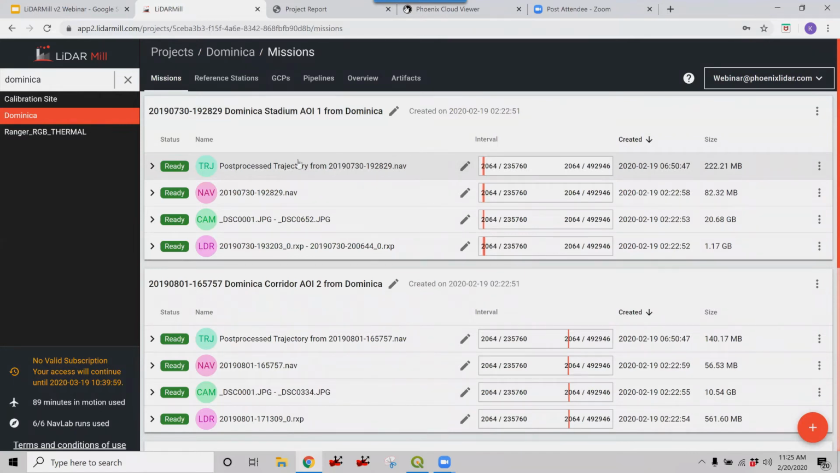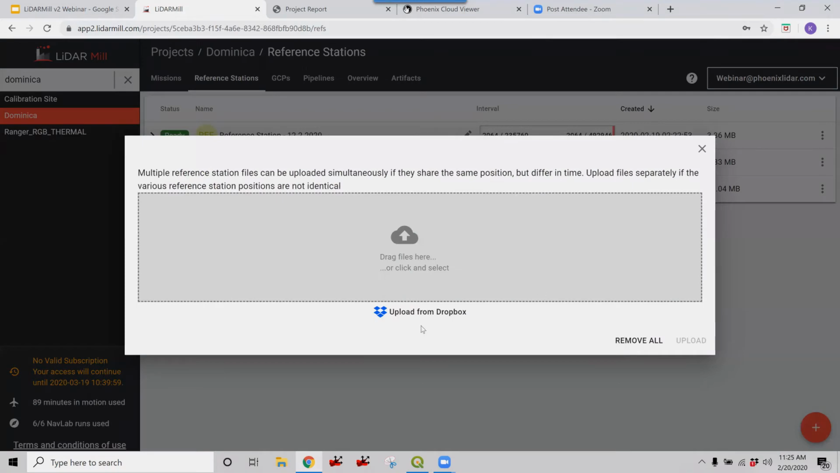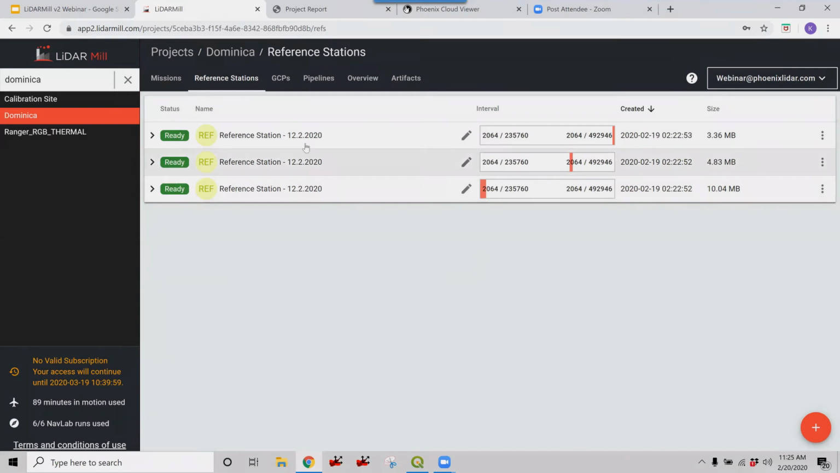Then after you load in your missions, you'll want to load in your reference station. And it's as easy as clicking on this button down here and loading in either a raw GNSS file or a Rinex file. And you can load in multiple reference stations. And you can see by these time intervals that these reference stations collected data at different times.